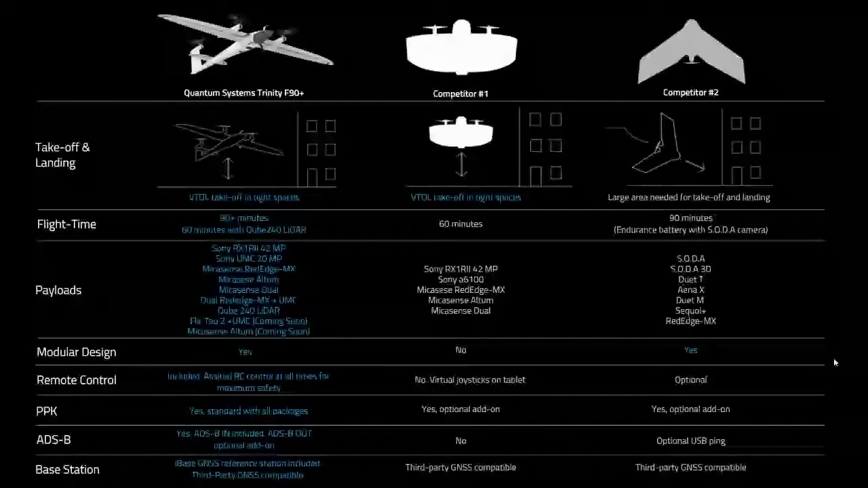In terms of flight time, the Trinity has 90 plus minutes of flight time. The reason we mark that as blue over something like competitor number 2 is because that 90 plus minutes is included at no charge and no additional modules or anything like that with the purchase of a Trinity. And of course, 60 minutes is with the Qube 240 LiDAR. Payloads, as we just went over, there's really no competition on why the Trinity has the best payload array in the market. Modular design is obviously advantageous for repairs, ease of use, transportability, really everything.